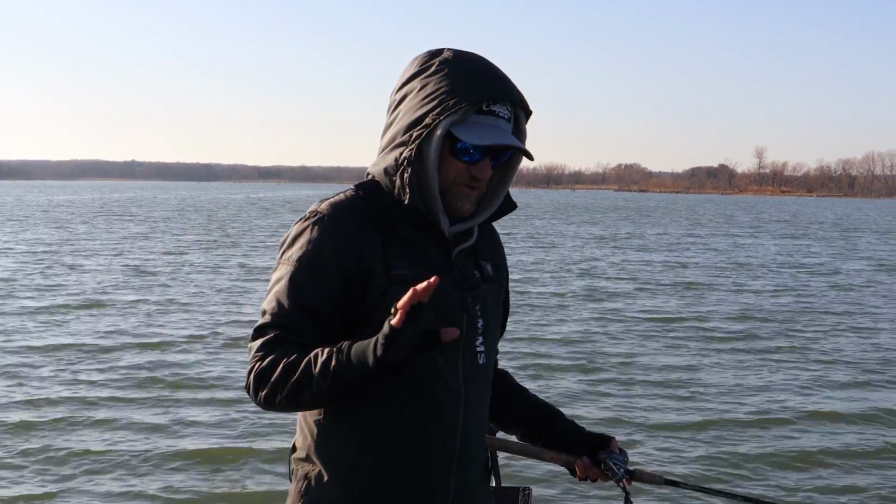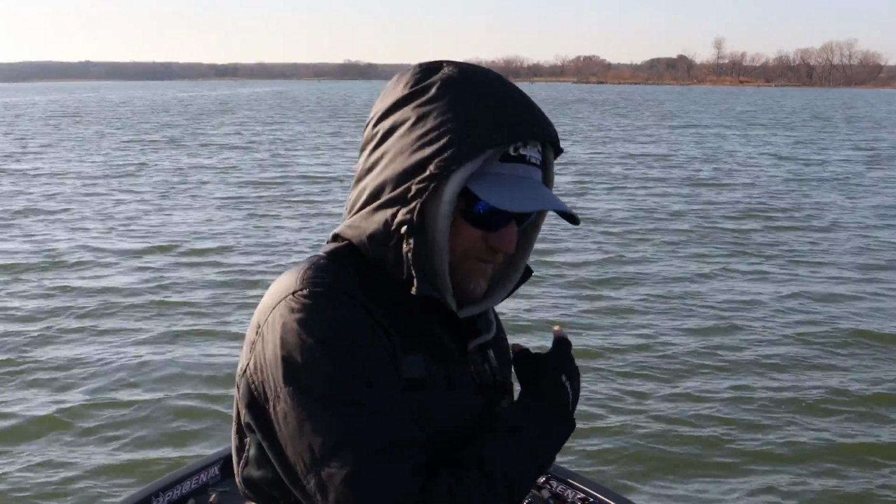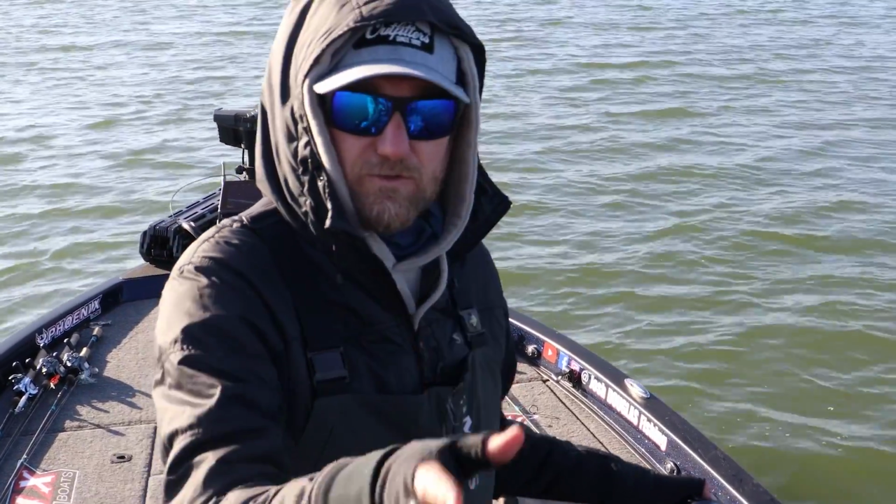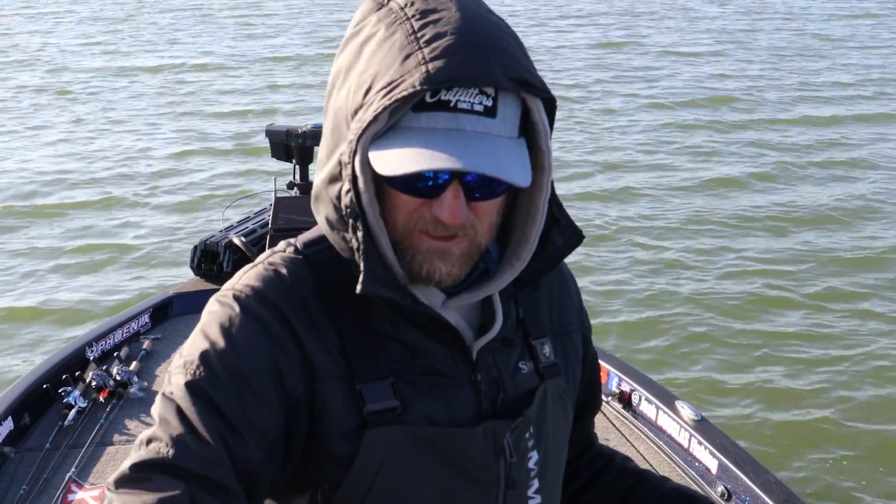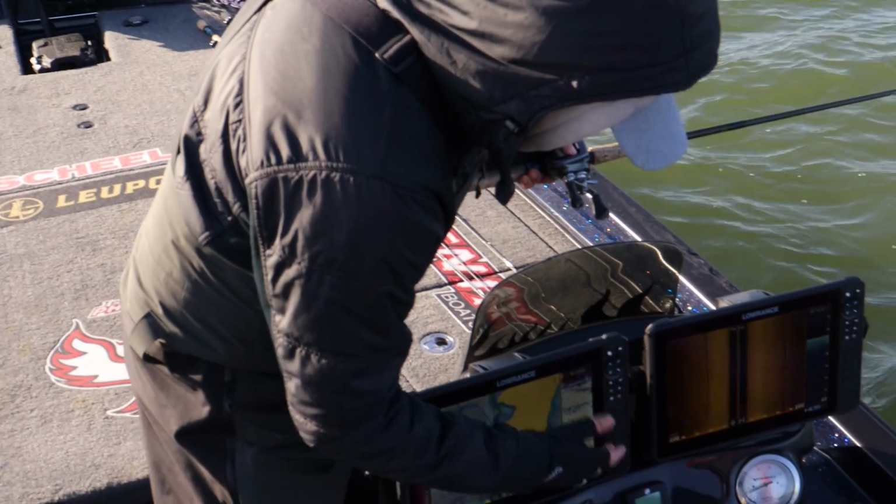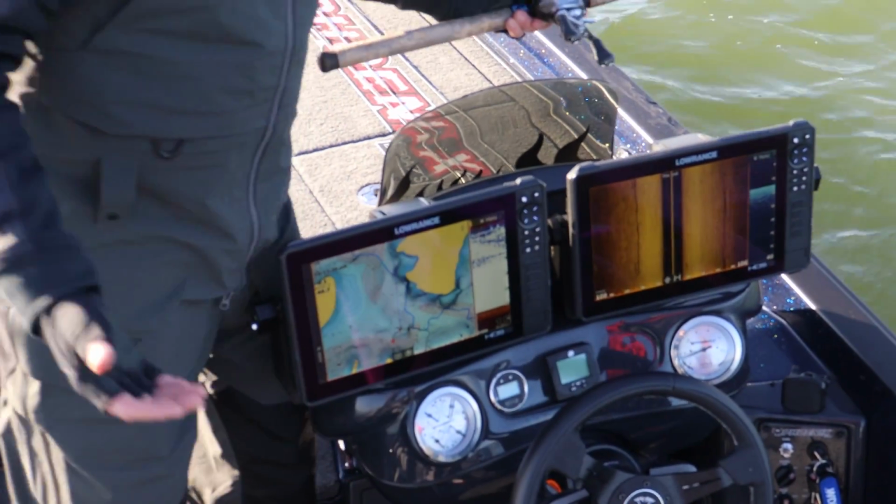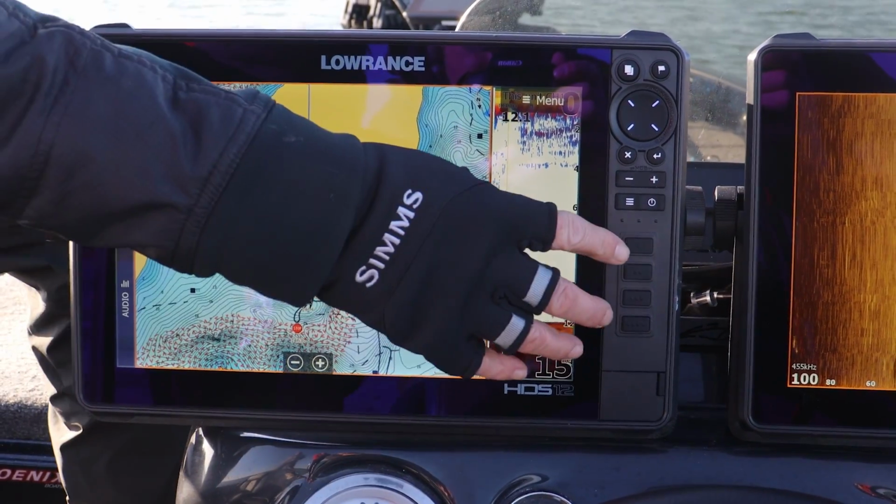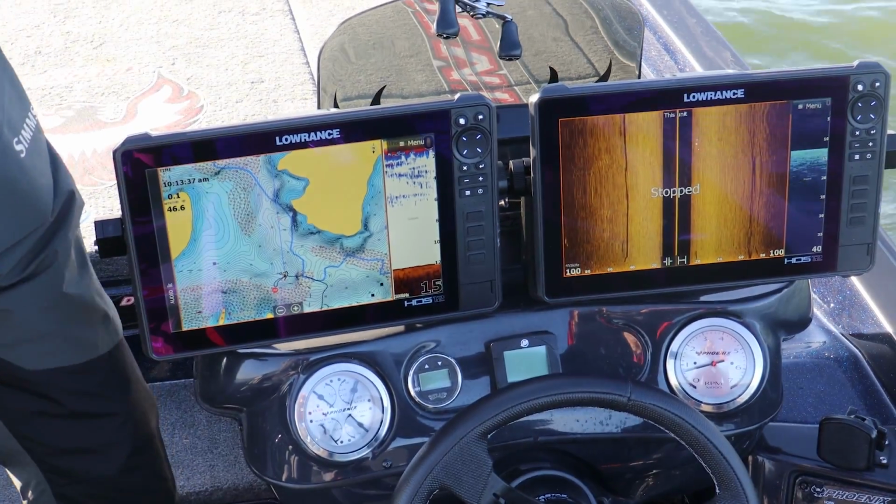One little trick I like to do is stopping my sonar. I just did it up there. The only one I have on up there right now is the active target, the forward sonar, and that's showing me what's under the boat, what's in front of the boat, everything. But Lowrance makes it real easy. Right now I have my sonar, my structure scan still running from when I was idling around. These keys are hot keys, and I have them set to stop sonar.